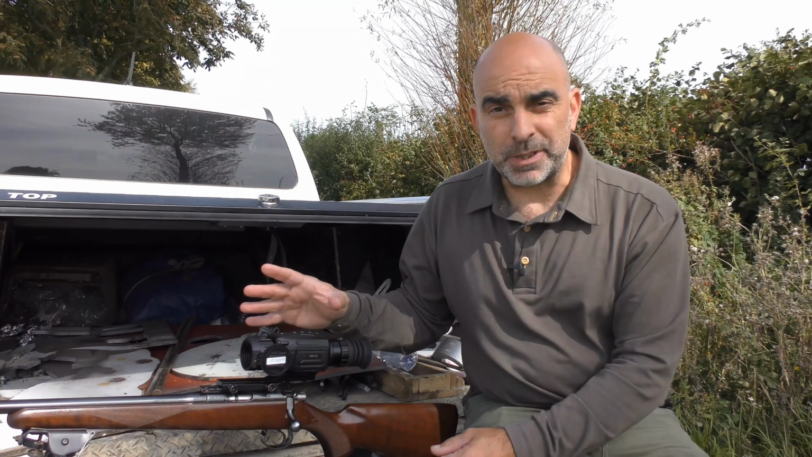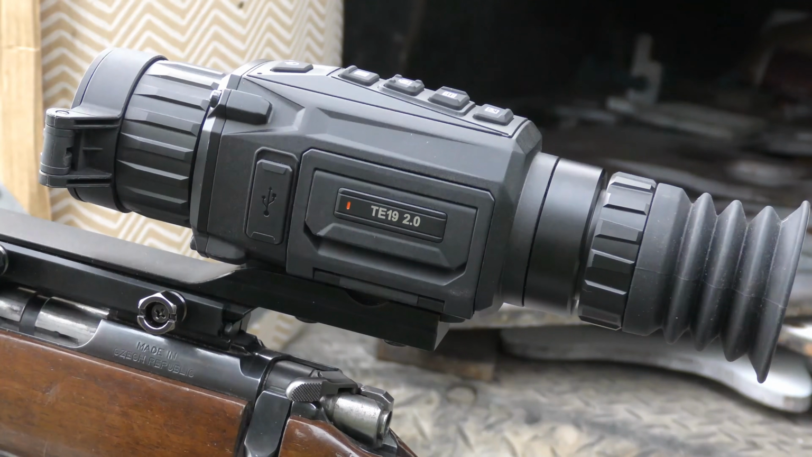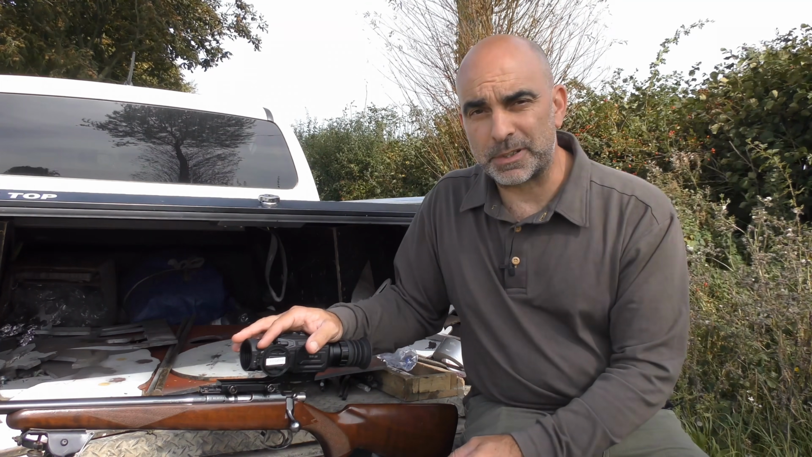And bearing in mind that this scope retails for around about £1,000, I reckon that's quite a lot of scope for the money. So that just gives you a very quick rundown of the scope. So let's get it zeroed, and then we'll take it out and see if we can find a few bunnies.